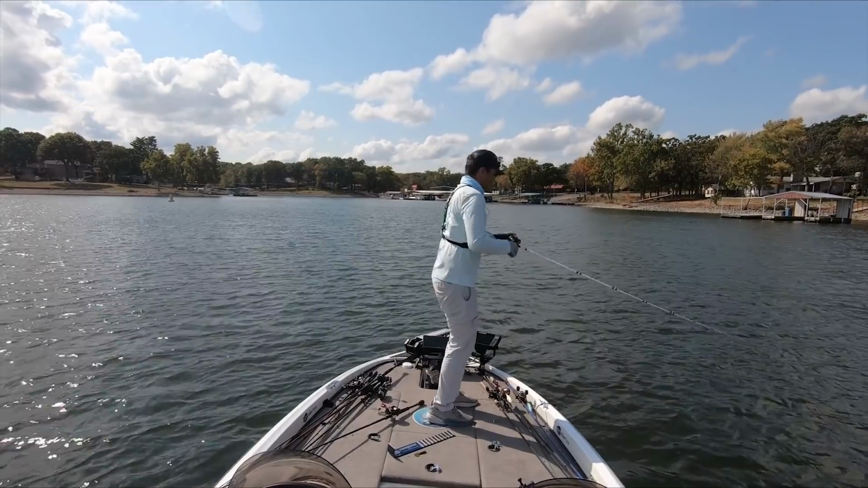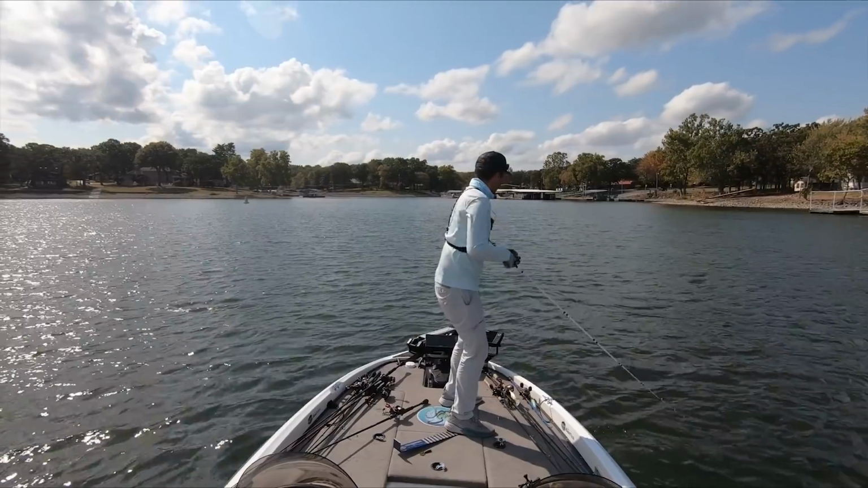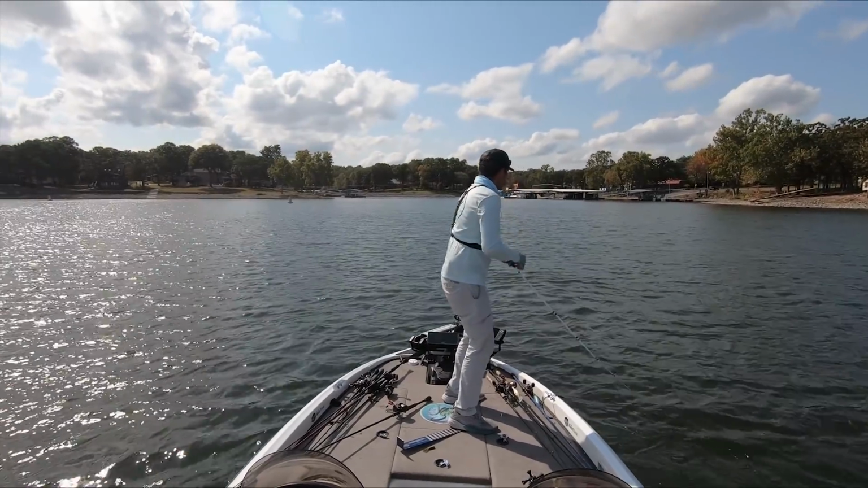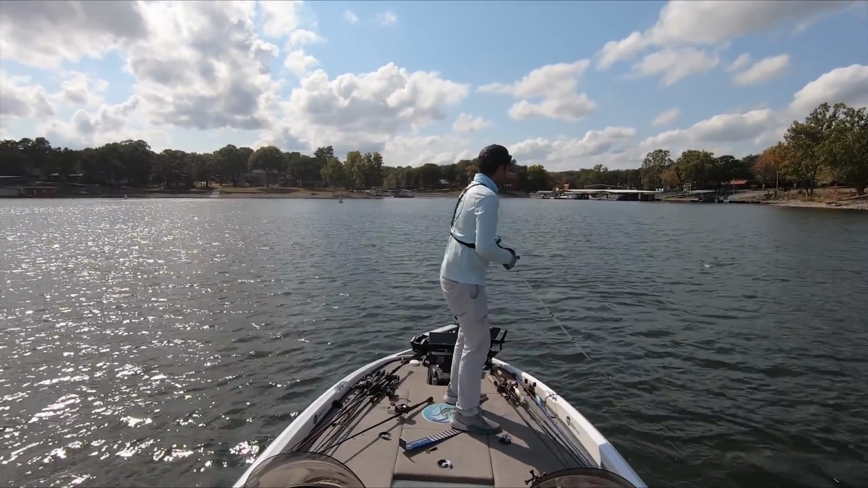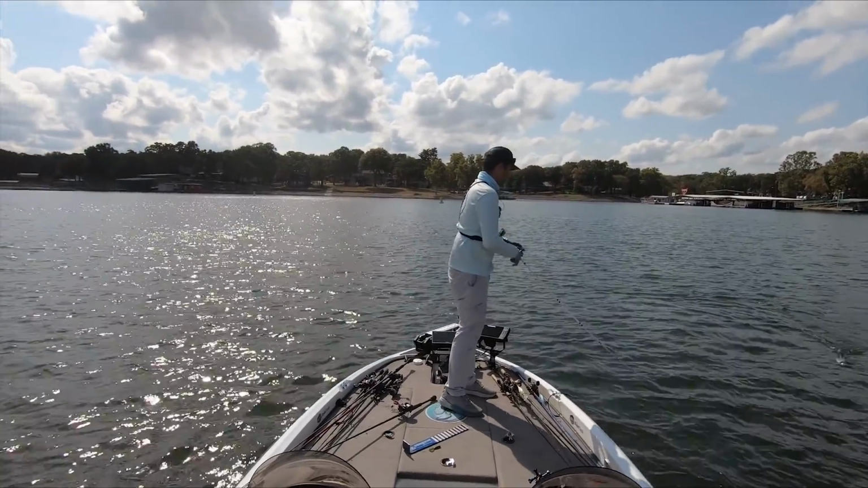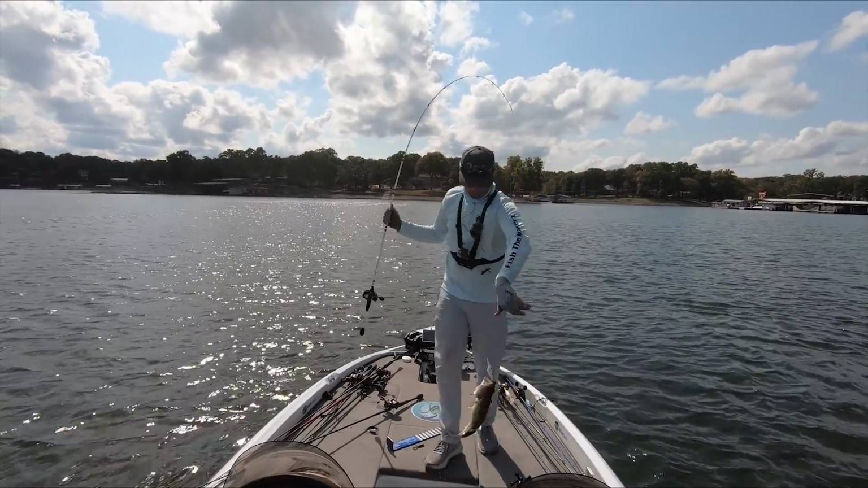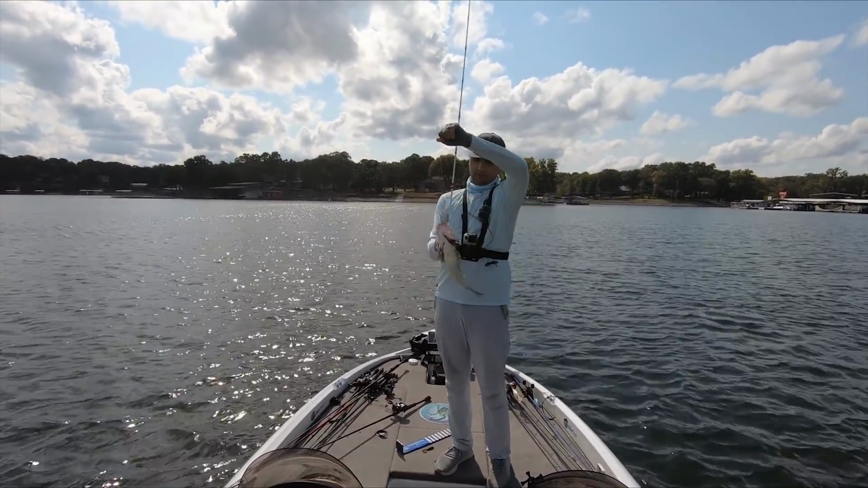Got him. There we go. Got one on a deep diving crankbait. Wasn't really deep diving. I caught him like a third of the way down. A lot of these fish are schooled up on top, so they're chasing.